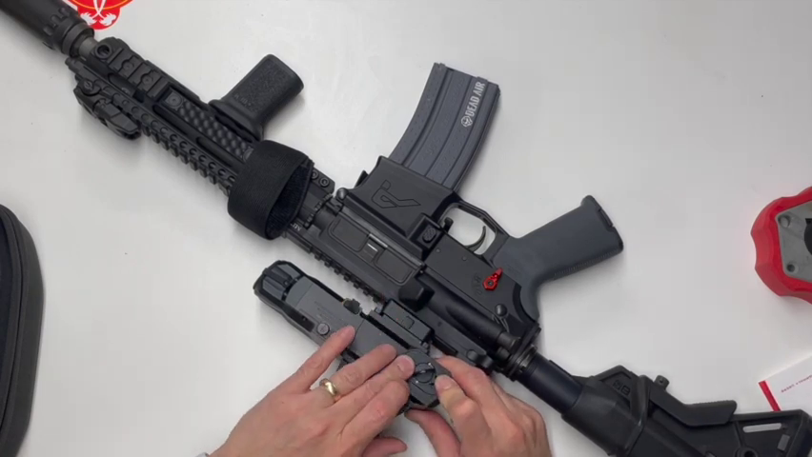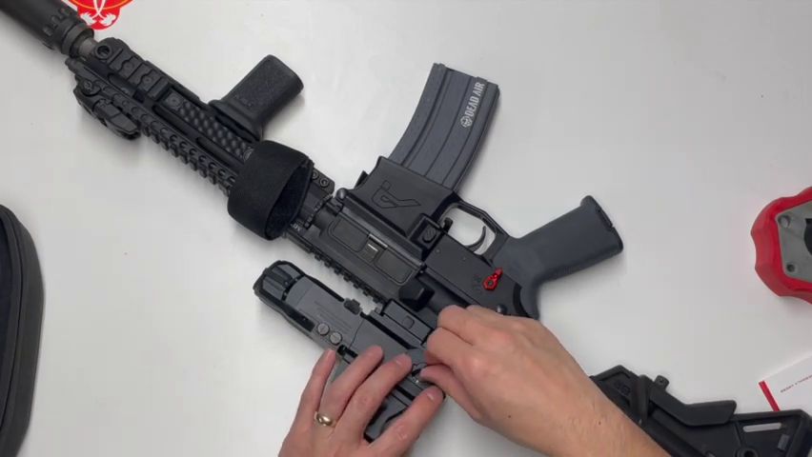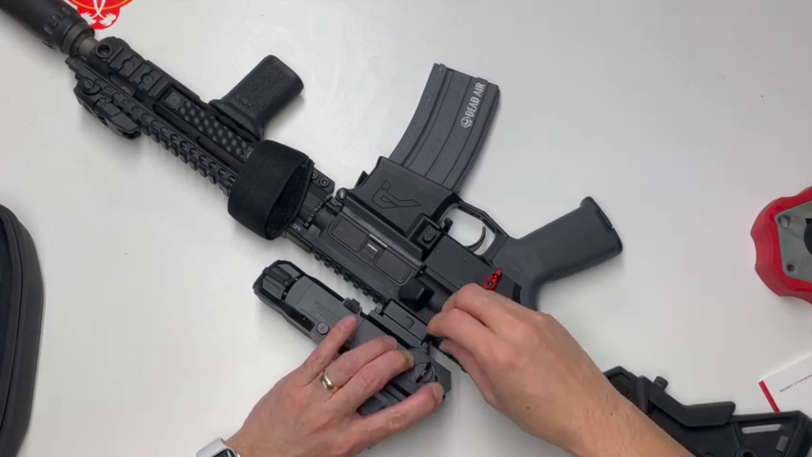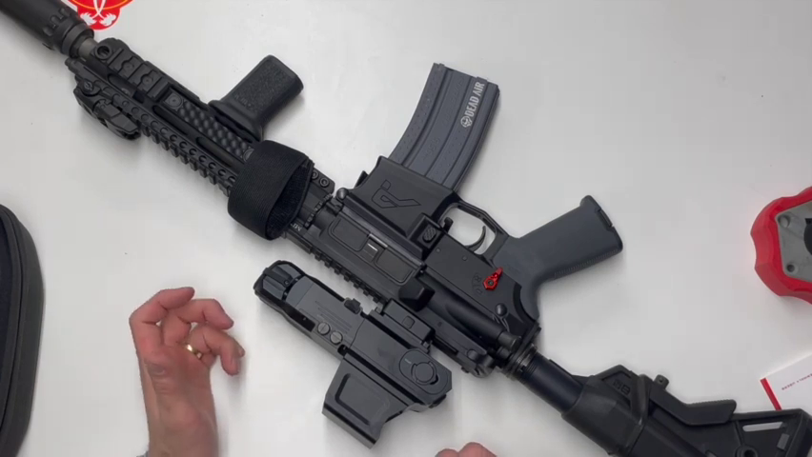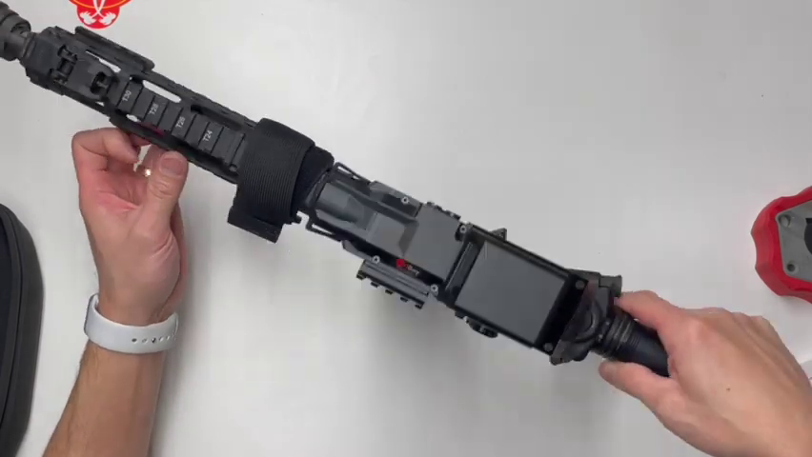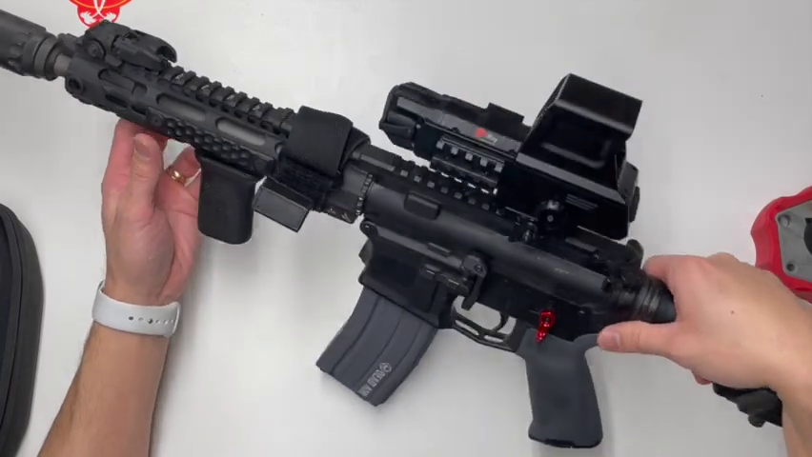Touching on zeros, I had no problem with getting a zero. Pretty acceptable accuracy considering I took it on and off. I was able to get a rough zero and was able to hit headshots at 50 yards standing. I'm not looking for super tight groups. I'm just basically seeing if it was functionally able to maintain a zero without being way off. No problems keeping zero. That really surprised me, just looking at this mount. I just didn't know if it was going to hold up, but it actually did.